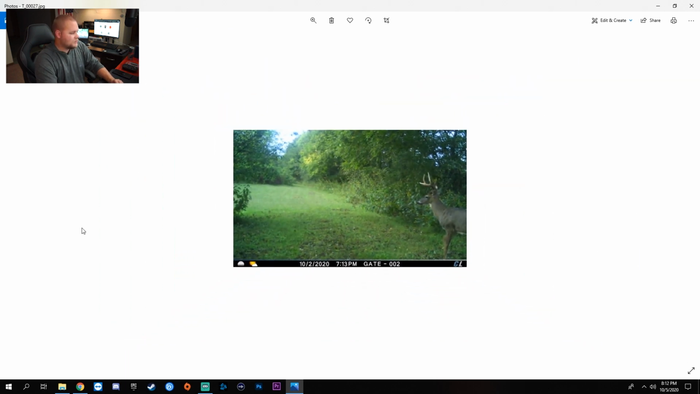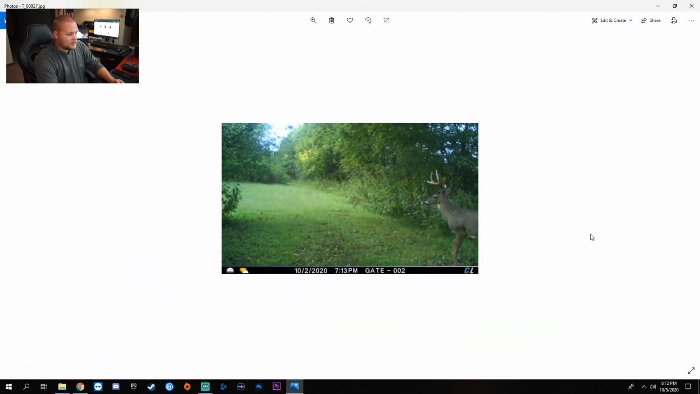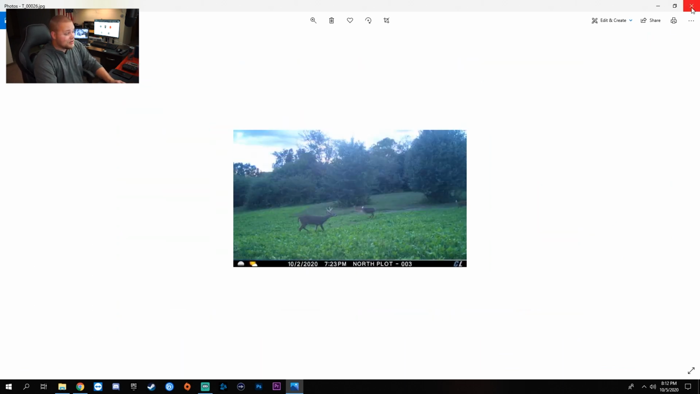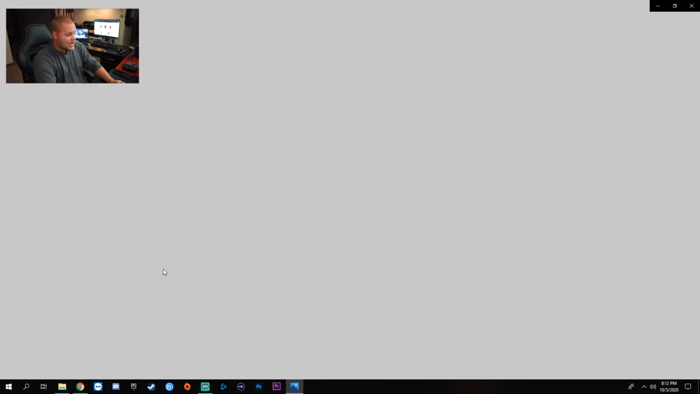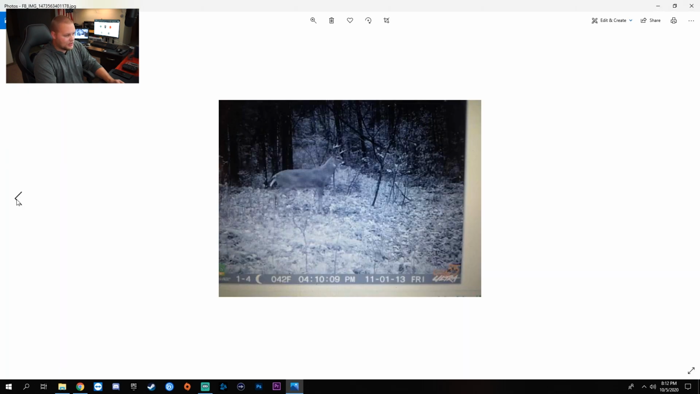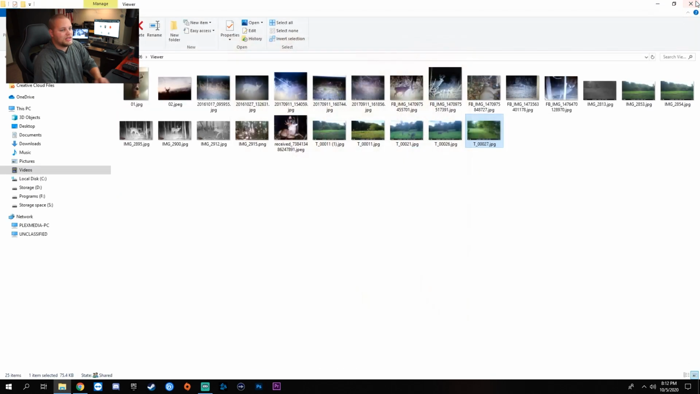Looks like the same bottom here, so it must be the same group of cameras. That buck, that's a great buck. Oh my god, the mass on that deer is incredible. What a deer. I think that was it. Was that the last one? That was actually the last one. I don't think I missed any photos. Let's go back just to be sure. Yep, right back to the beginning.